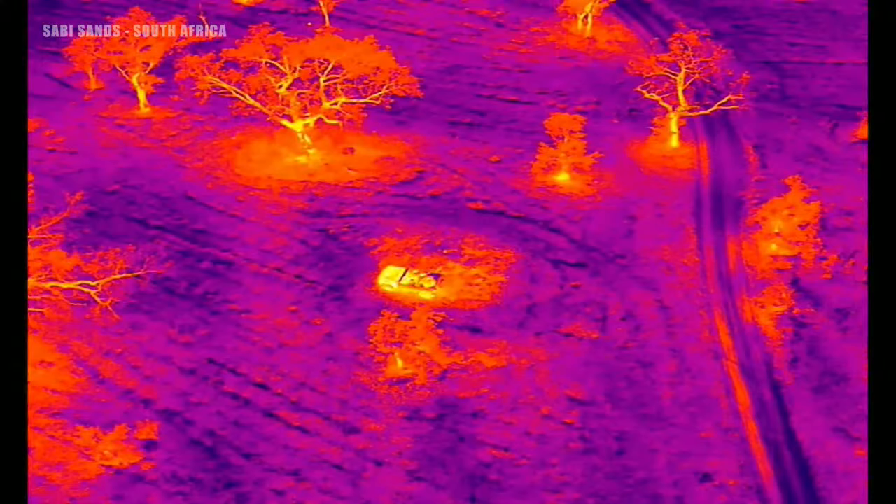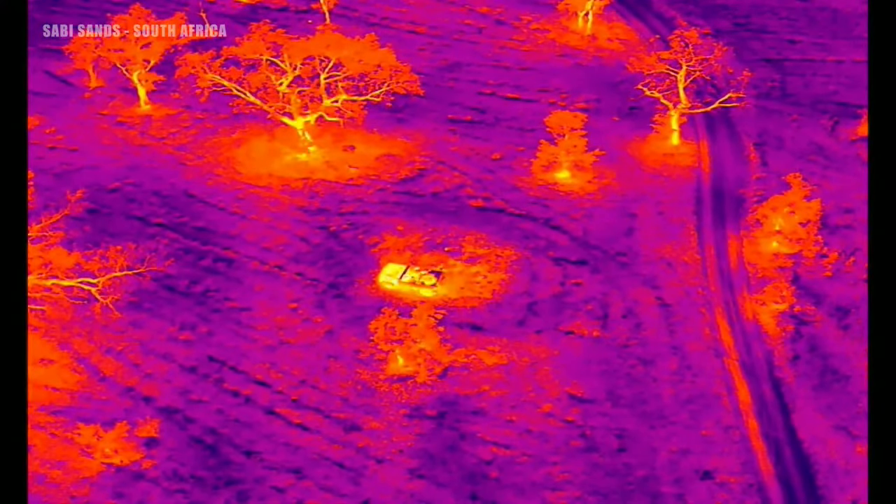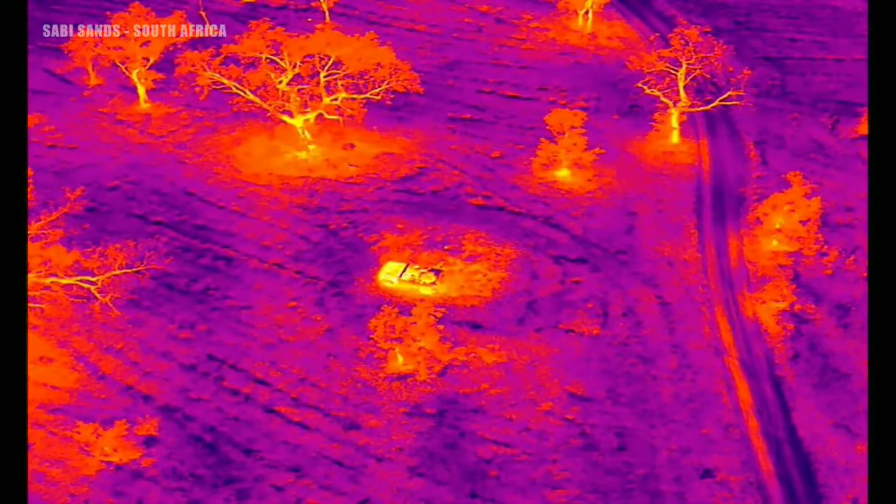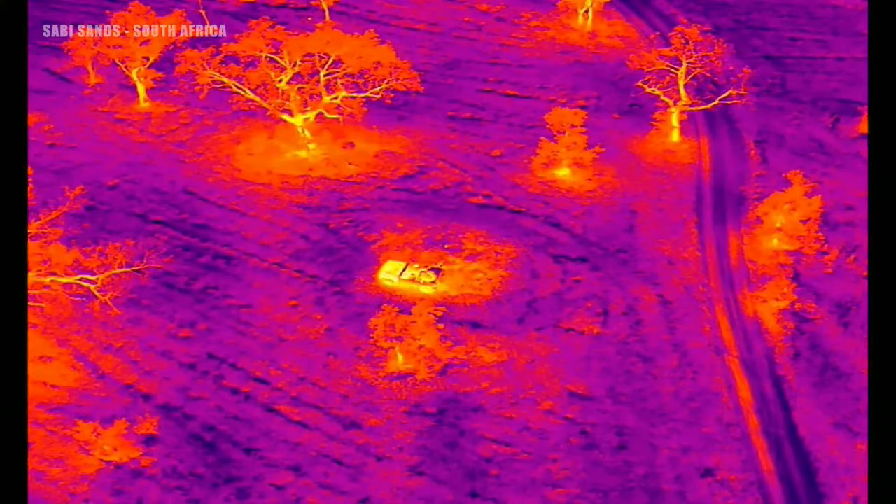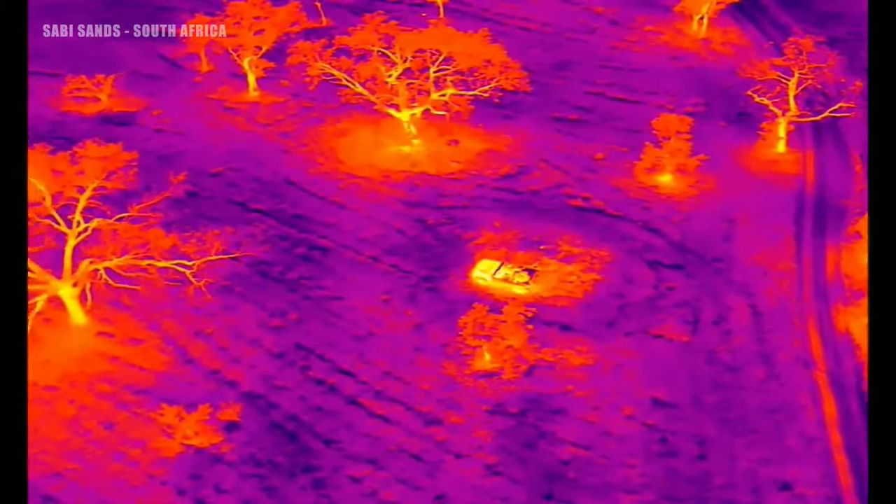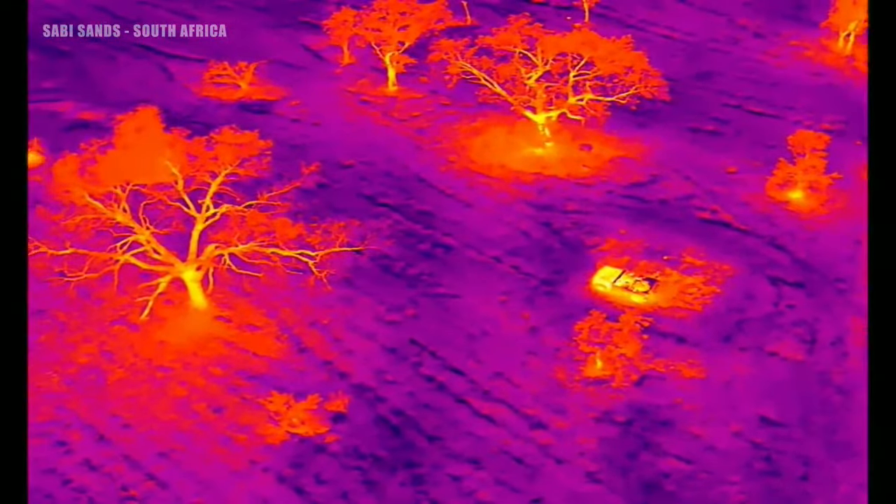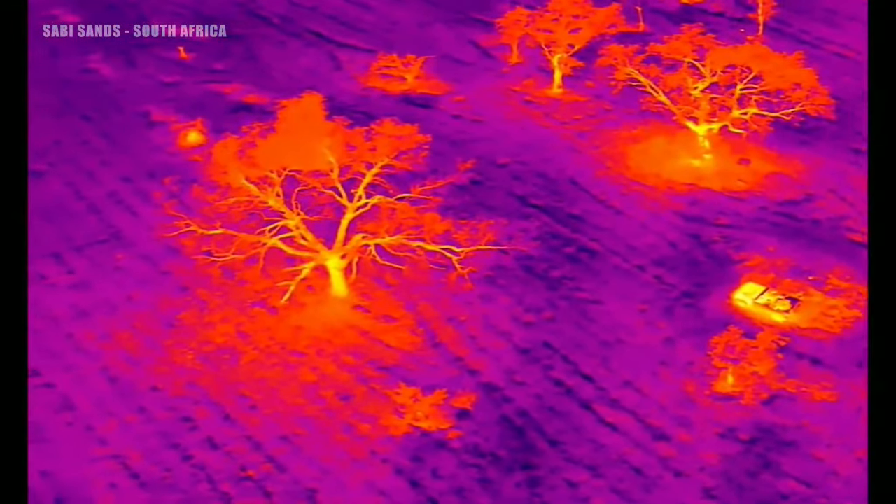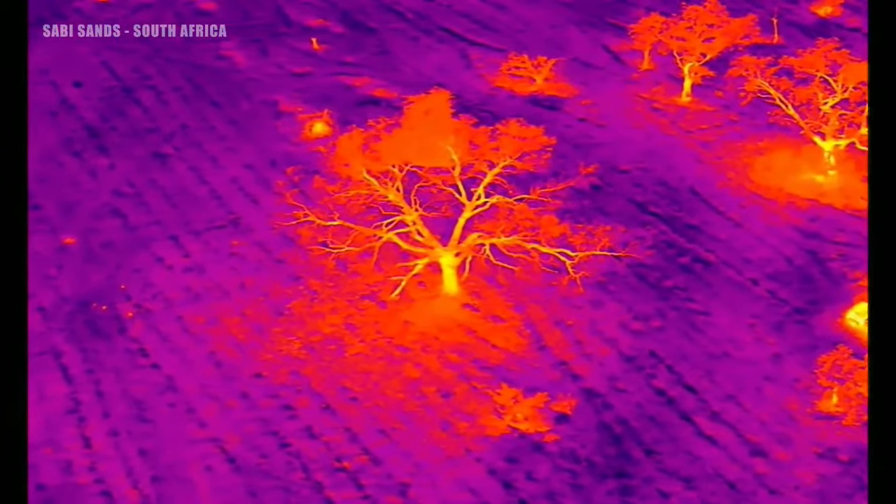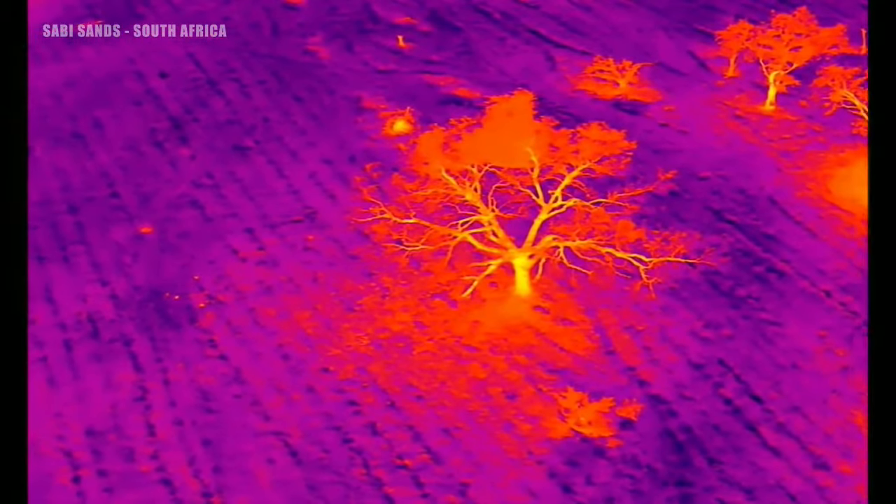So once again, this is more termite activity. This is a large amount. Perhaps a Macrotermes, one of the fungus farmers, and they are also giving off that latent heat. Perhaps one of the vents that is showing up there on the thermal imagery. Cool, cool. Thank you. I should be able to guess a termite mound spot by now, I think. All right, let's keep on searching.